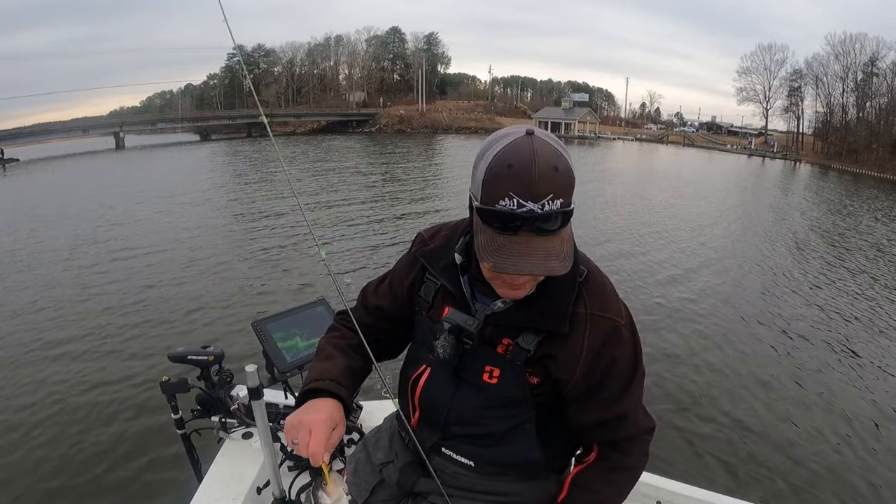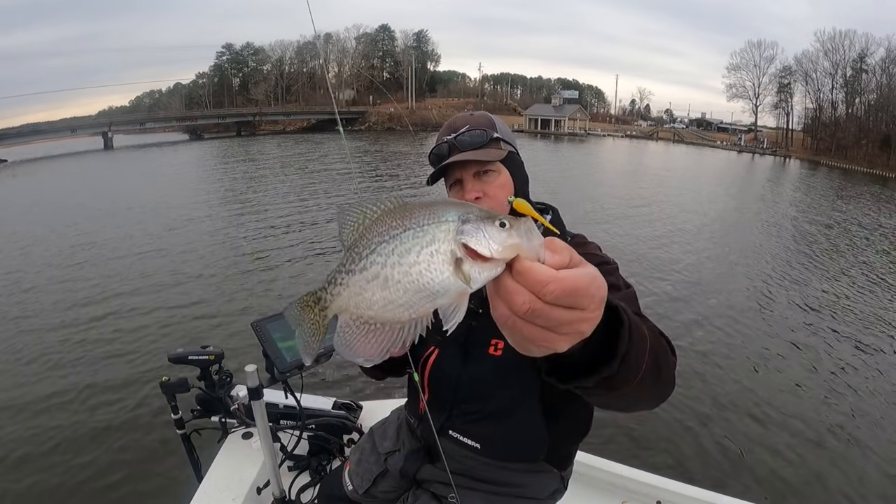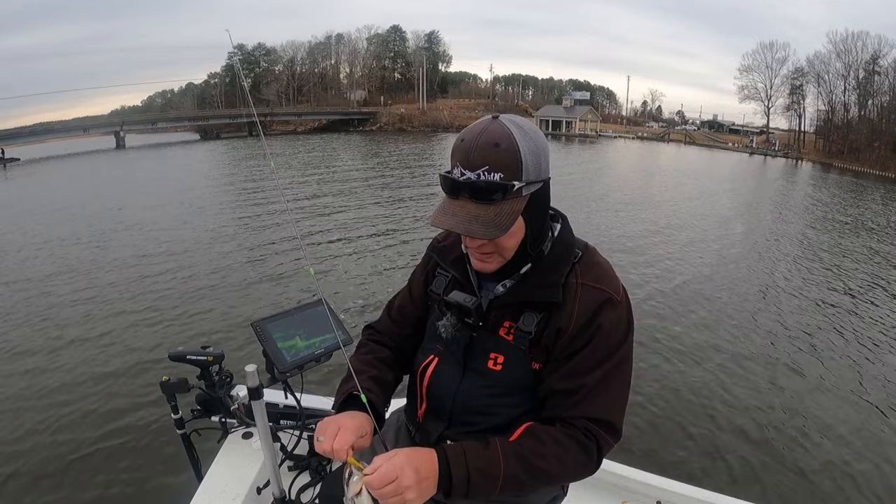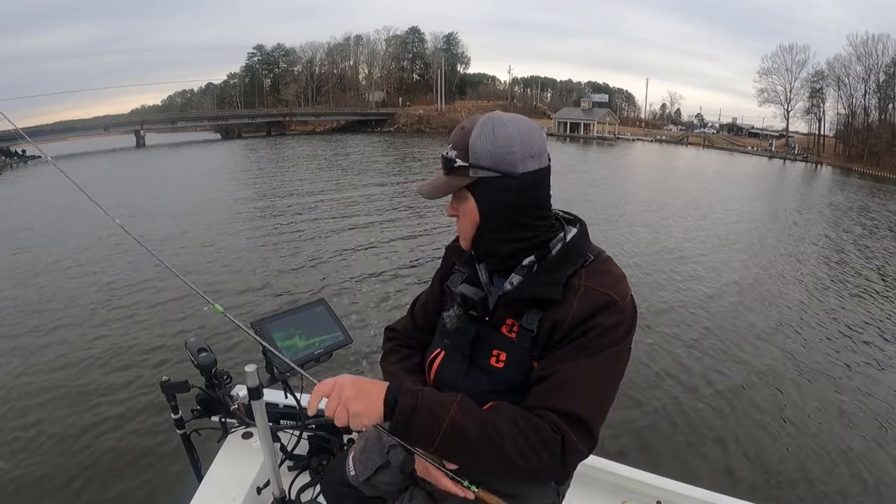There's another one on the yellow. Boom. Crappie there about 10 inches. I'm just following these schools around, y'all. Not hanging around anything, just following the schools around. Boom.